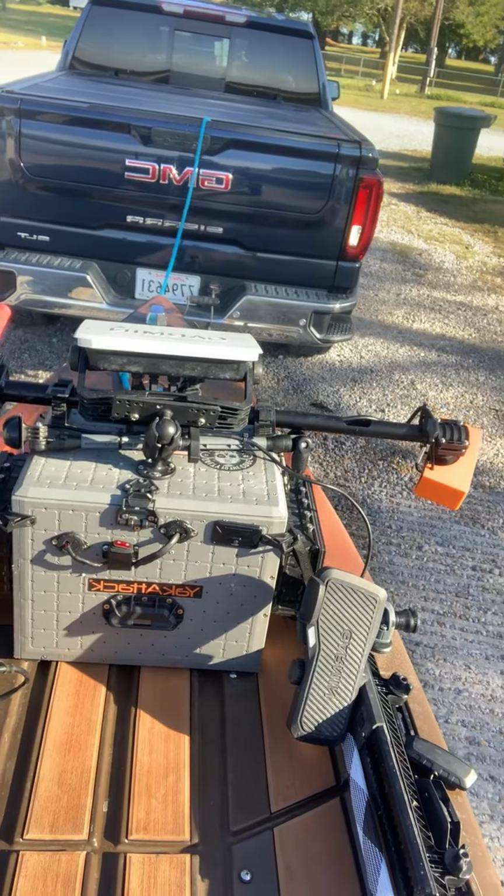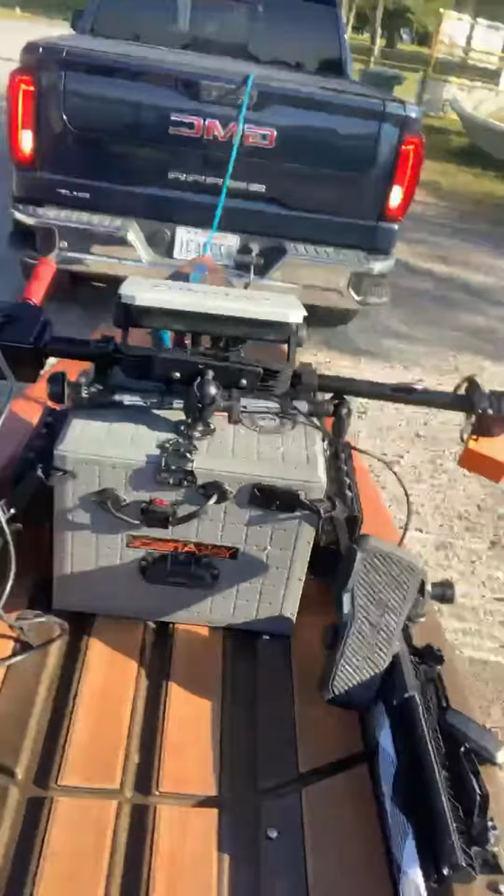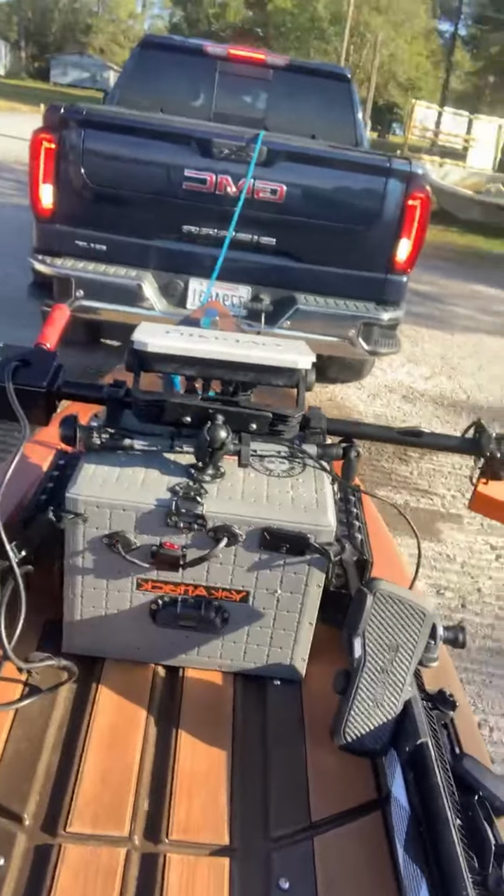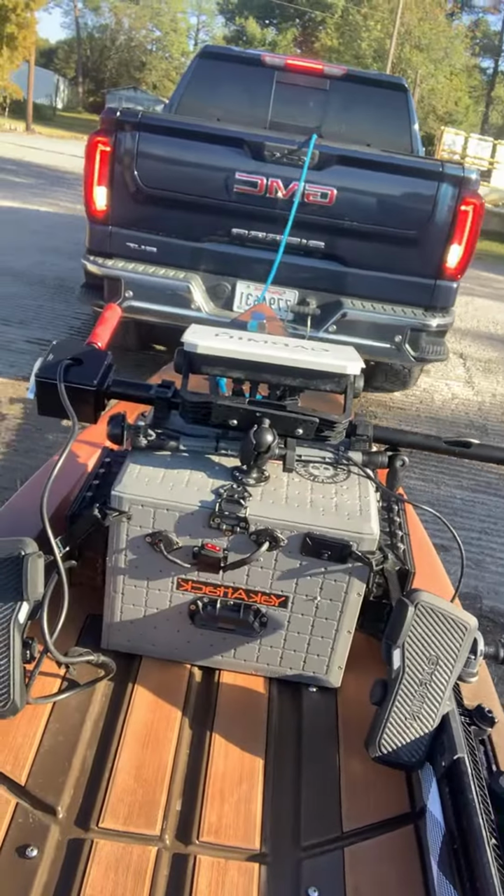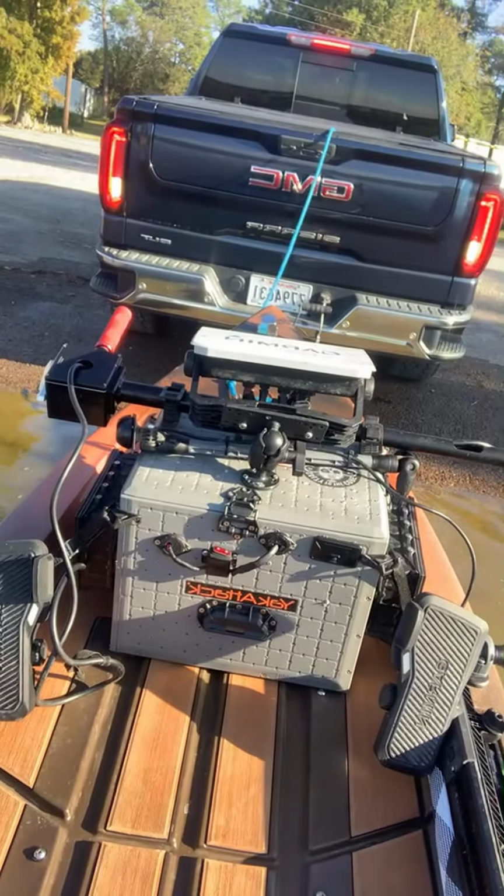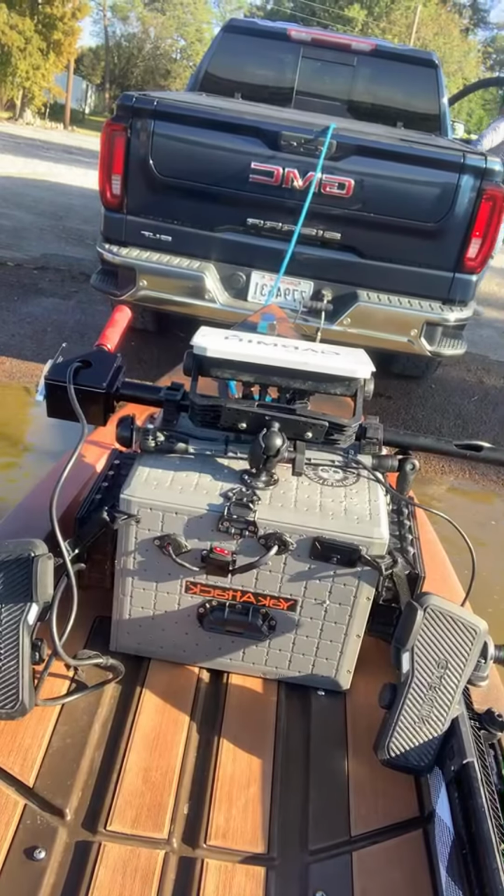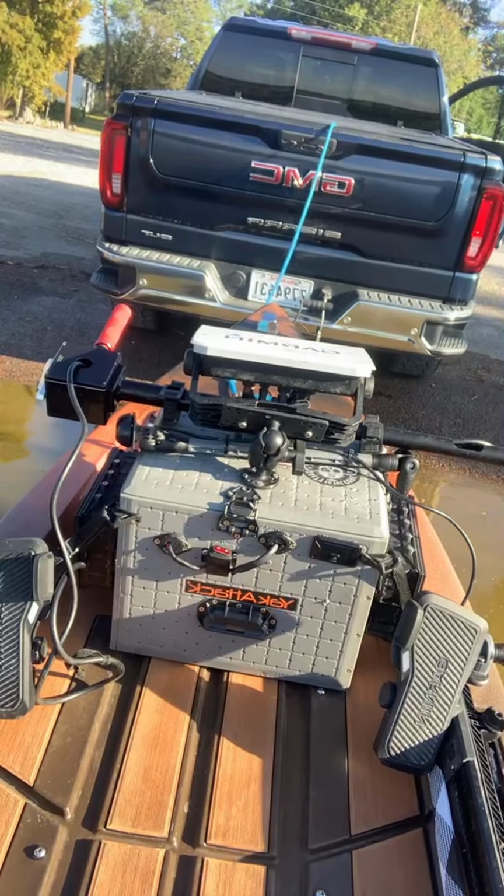I'm not even putting my boots on. I'm only gonna be here about 20 minutes. That's about it. Stop right here so I don't get my feet wet. Yeah, I should be able to push that off.